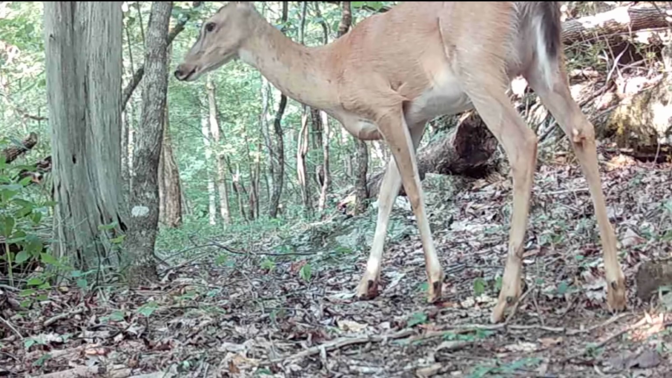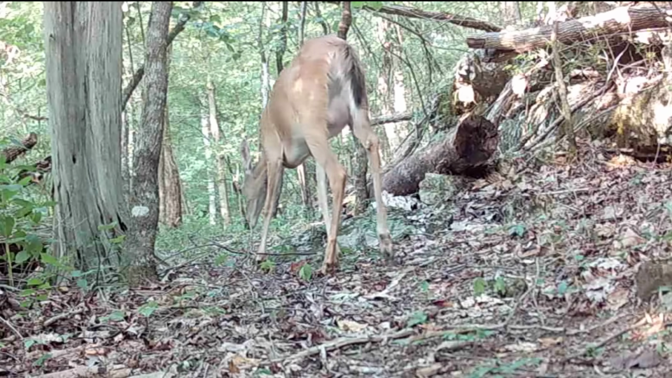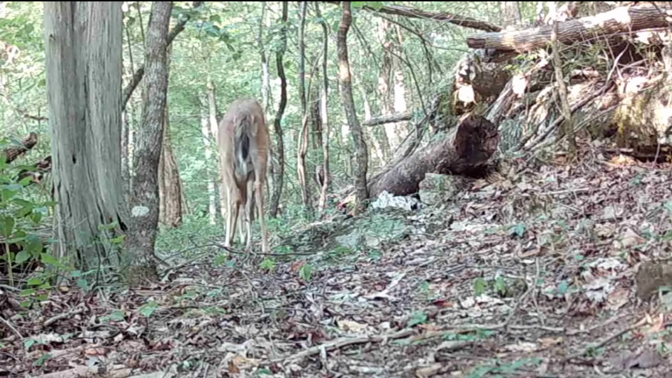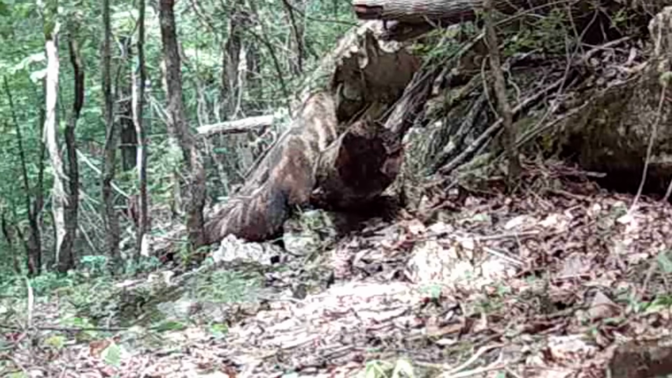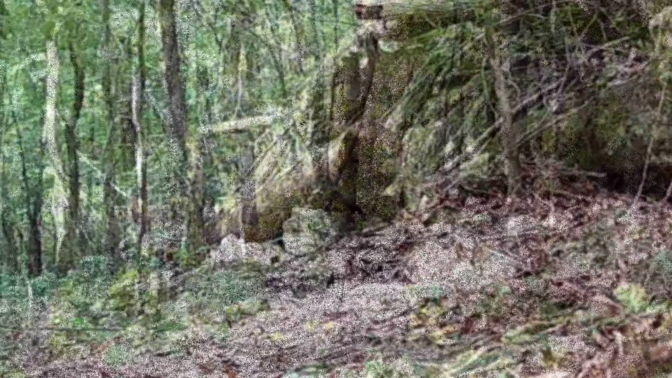Now, the deer, they're moving around. They're kind of sluggish in this heat. Now, the fawns are around here, just ain't in this clip. They're getting brave. And there's old Dirty Dan moving around up on the ridge. Hot, though. It's just so hot on them. But they do what they gotta do.